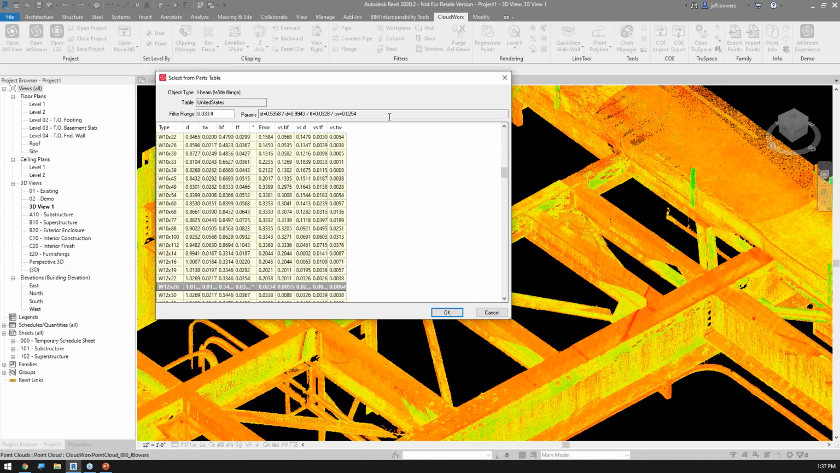So let me explain how it's picking. The first pick that I picked is actually cutting a section behind the scenes and looking at basically a cross section of that data in the point cloud. Okay. The second pick is the direction or how long I want that piece to go. You'll notice that in this dialog box, it says, hey, I found that to be a W12 by 26. On the left-hand side, it gives you the top flange, the bottom flange.